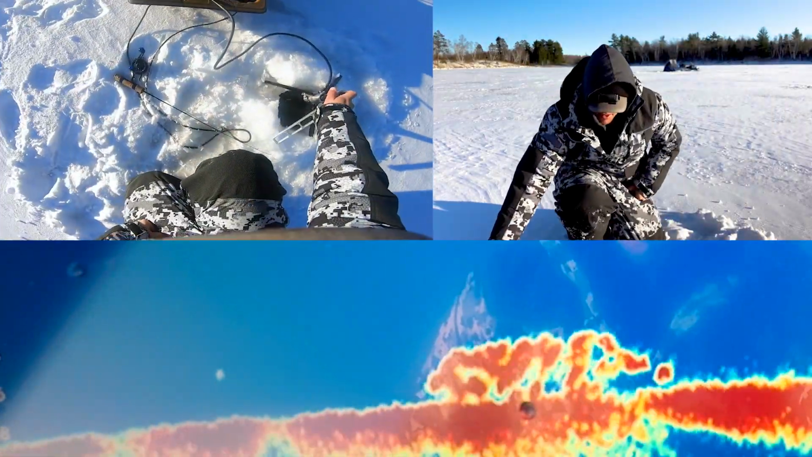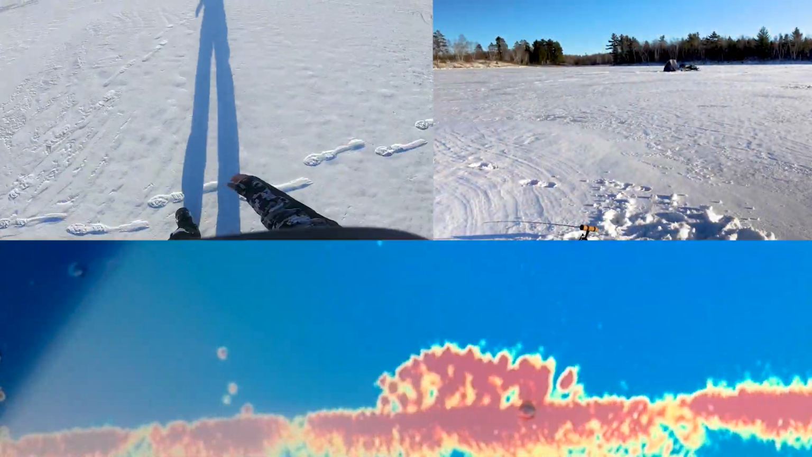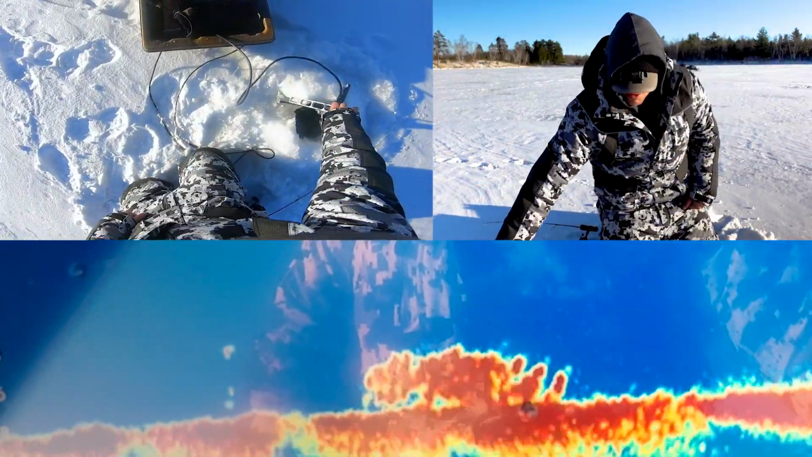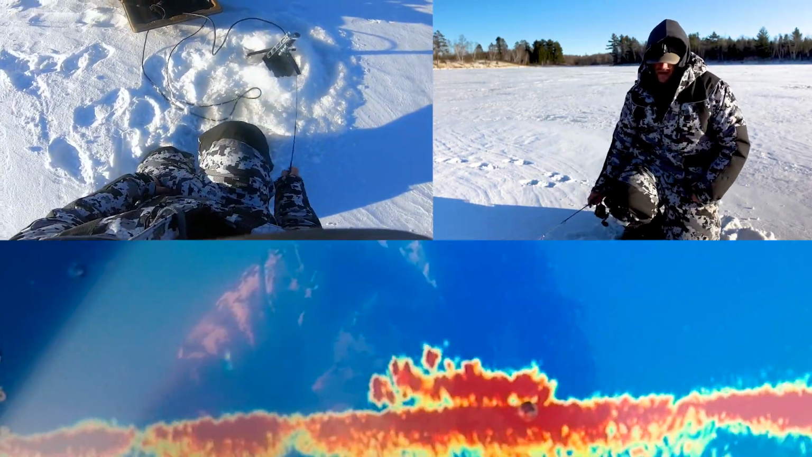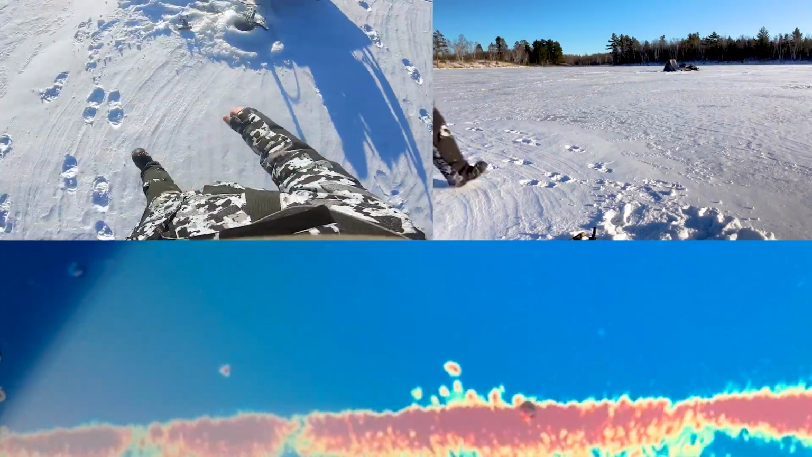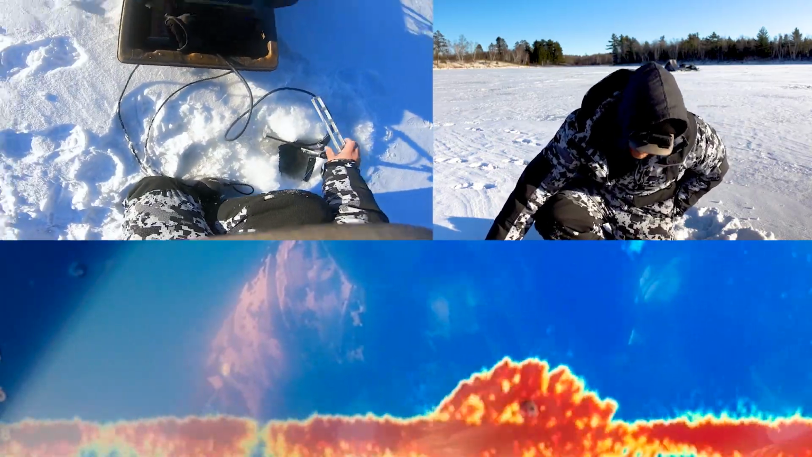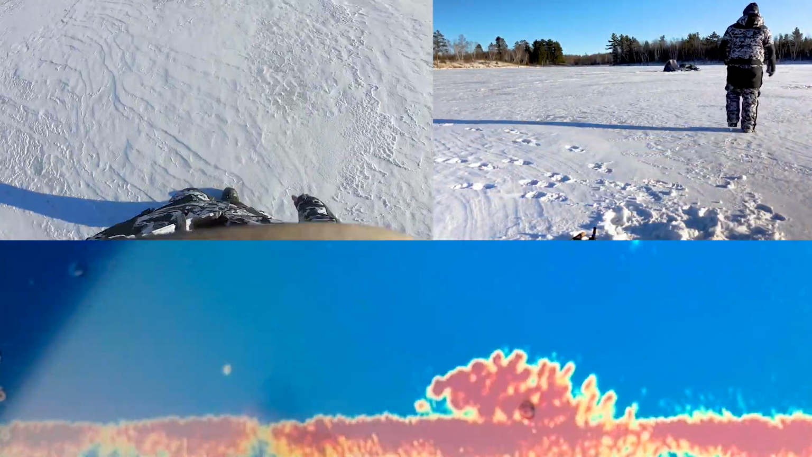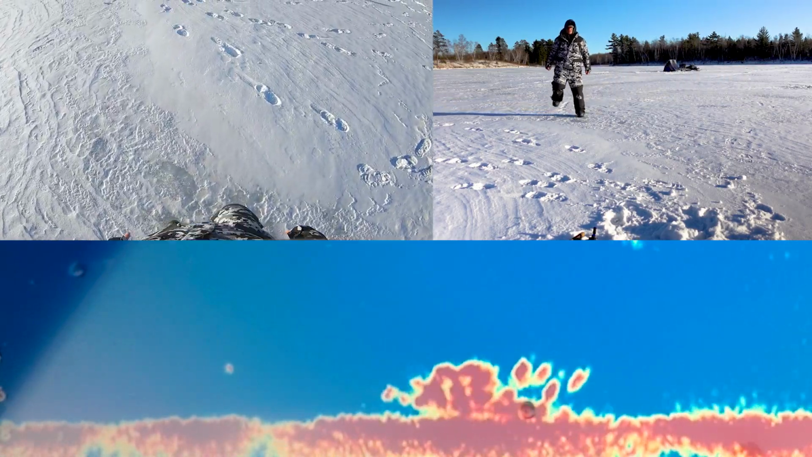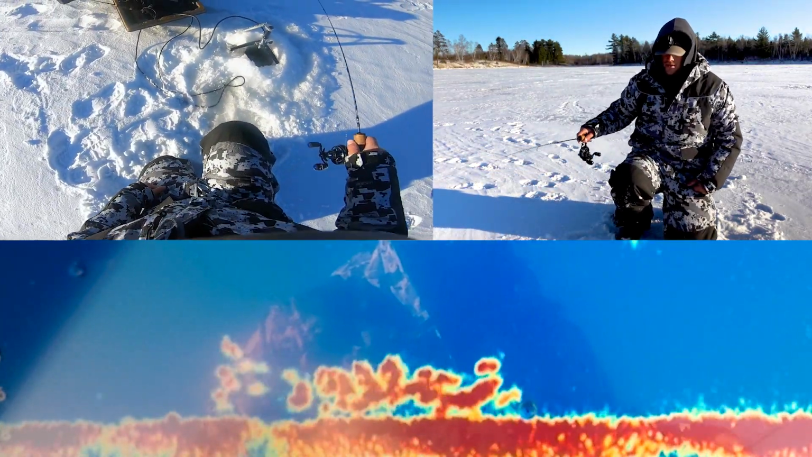Hopefully they're coming back a little bit. They might be skirting the edge here. Go over this way quick. Try to push them back. They are slowing down a little bit. Earlier they were moving so fast. So the good news is they're slowing down. Let's see if I can scoot them back this way. It'll work. Now let's see if we can get him to bite.